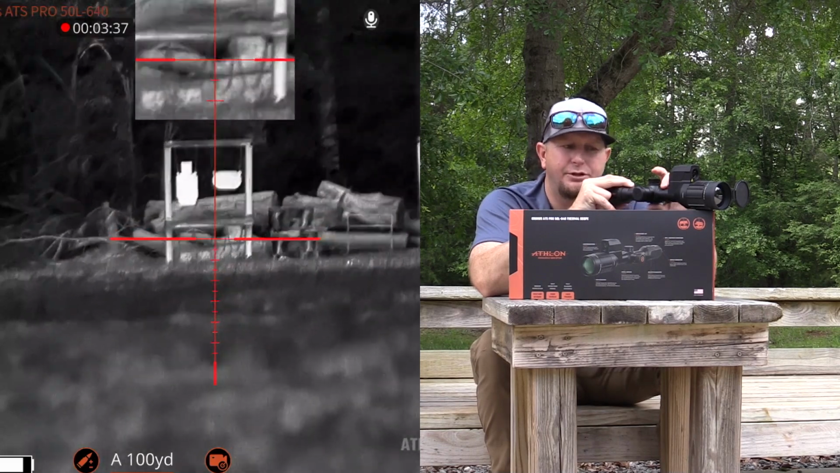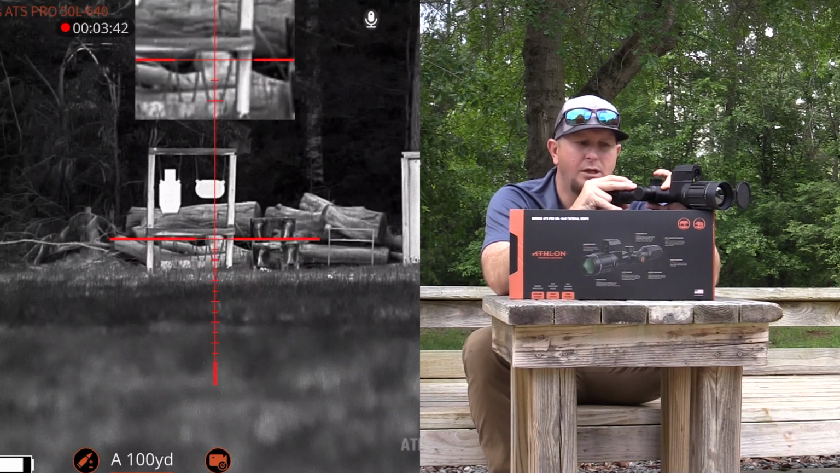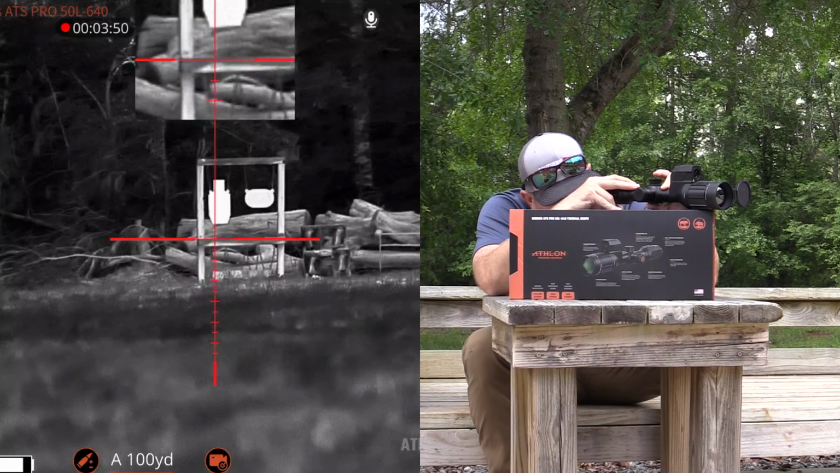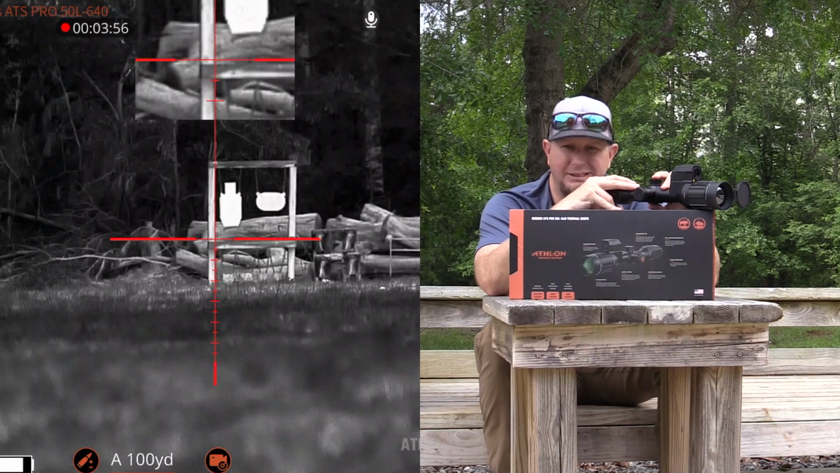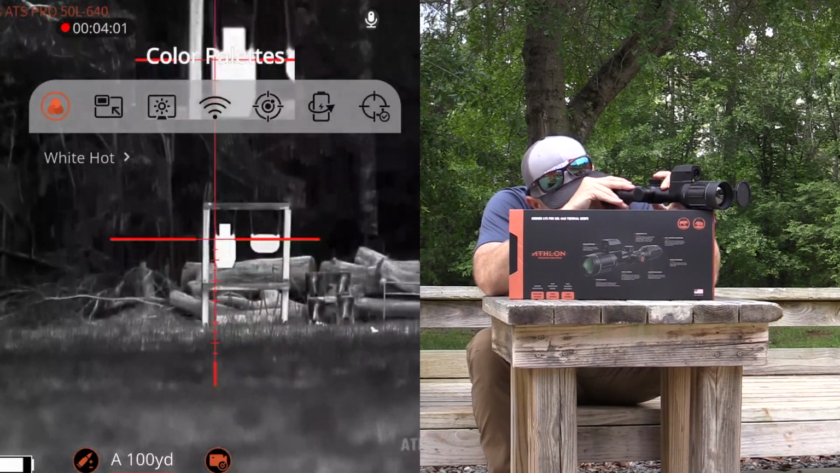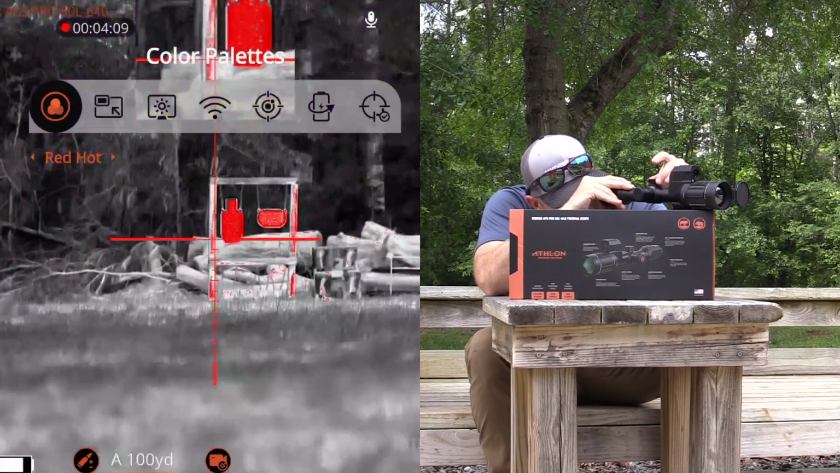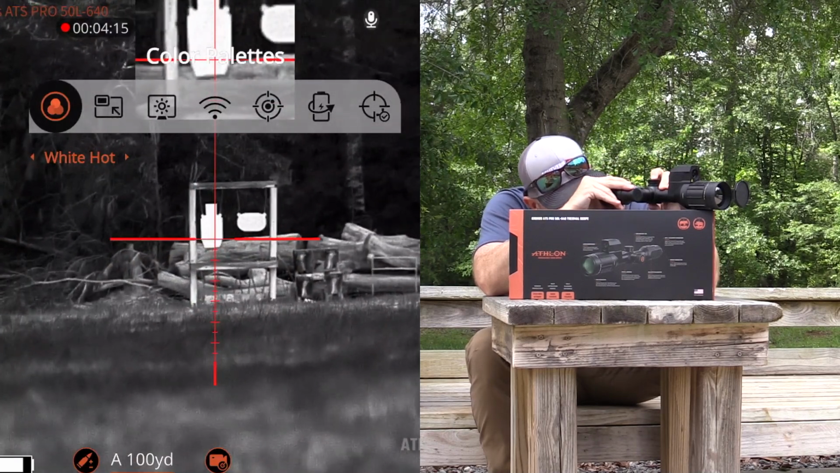So to get into your menu settings, you're going to do one of two things. On top of your elevation turret, where you would typically adjust your red hot, white hot, whatever the color palette is, there's going to be a button, and it's going to have the letter M on it. You're either going to mash and hold that button, or you're going to do a single click. Now, the single click is going to take you to a very, very simplistic menu that will give you the option to select, again, your different color palettes: sepia, green hot, blue hot, iron red, red hot, black hot, and white hot. We're going to leave it on white hot for now because I think that's showing up pretty good for this video.